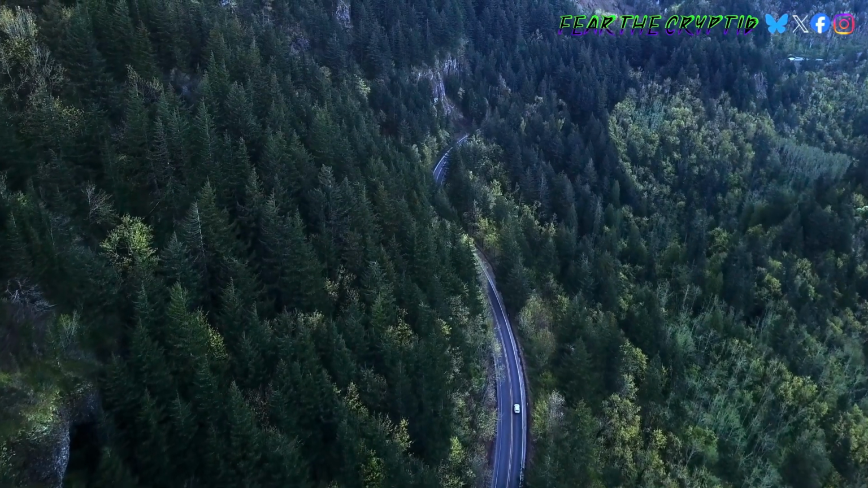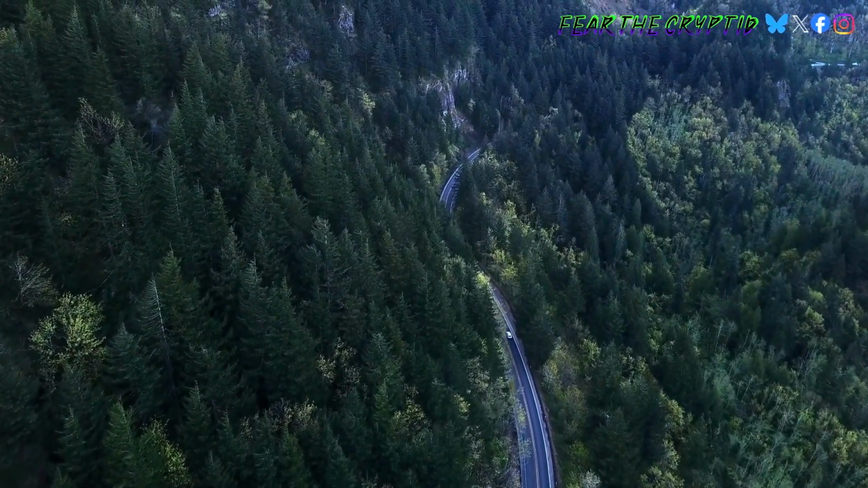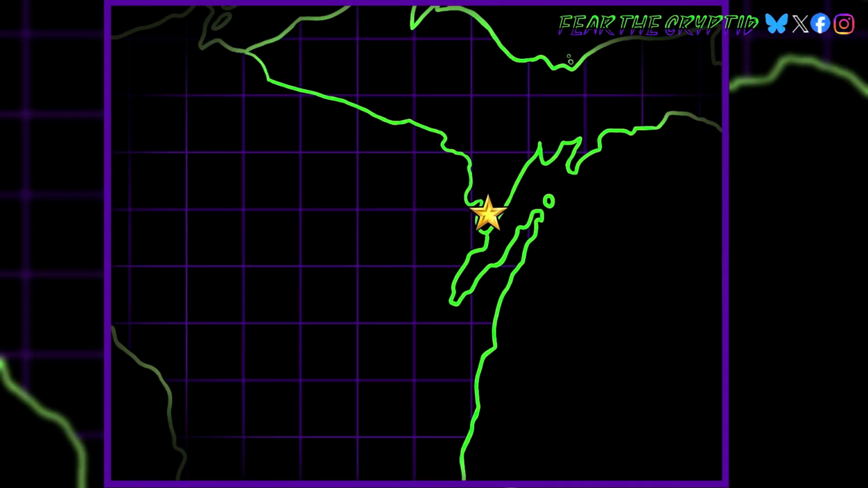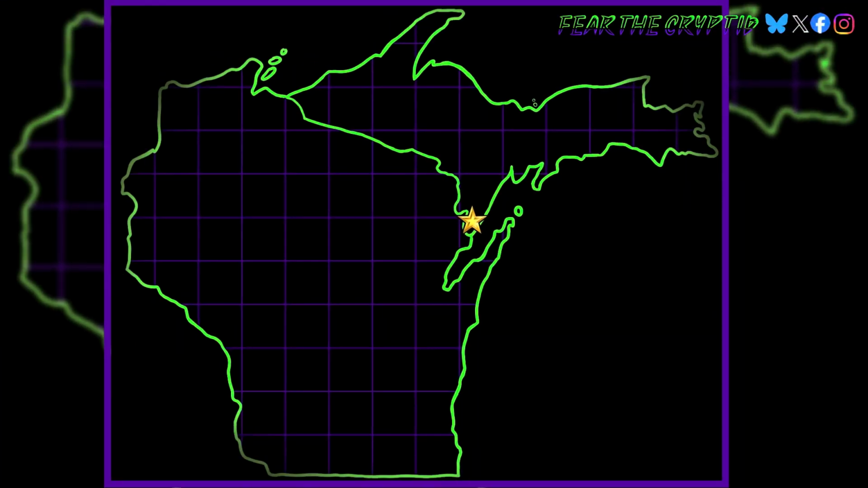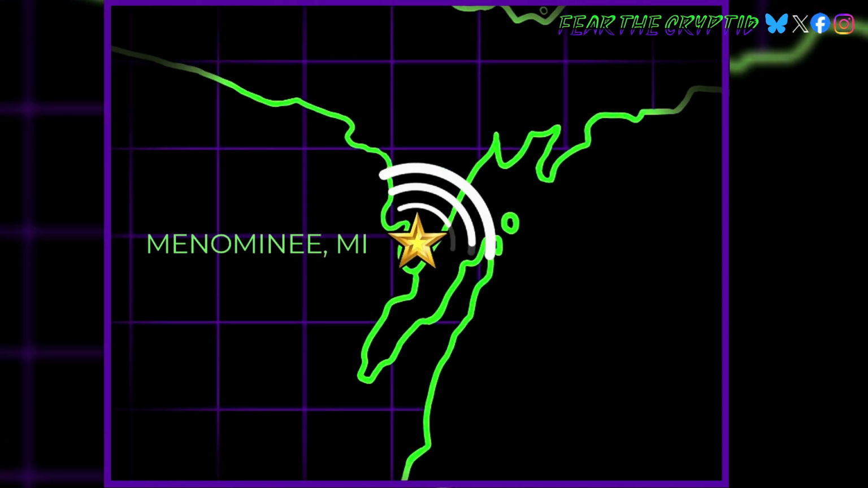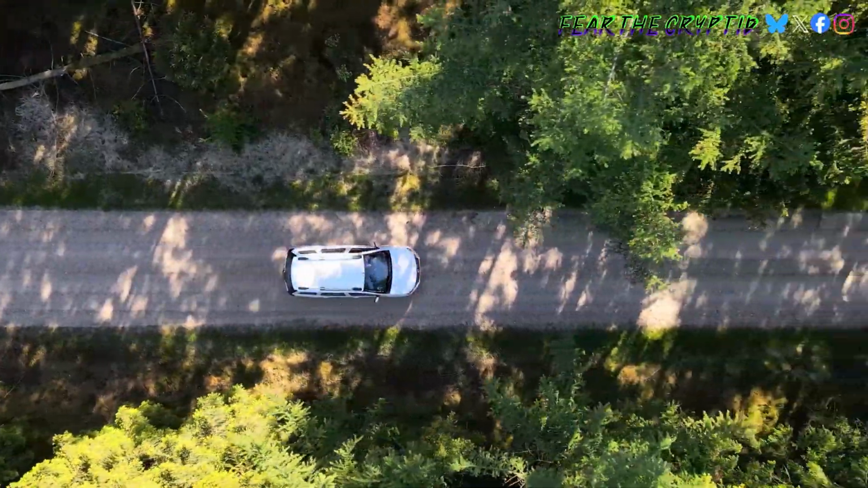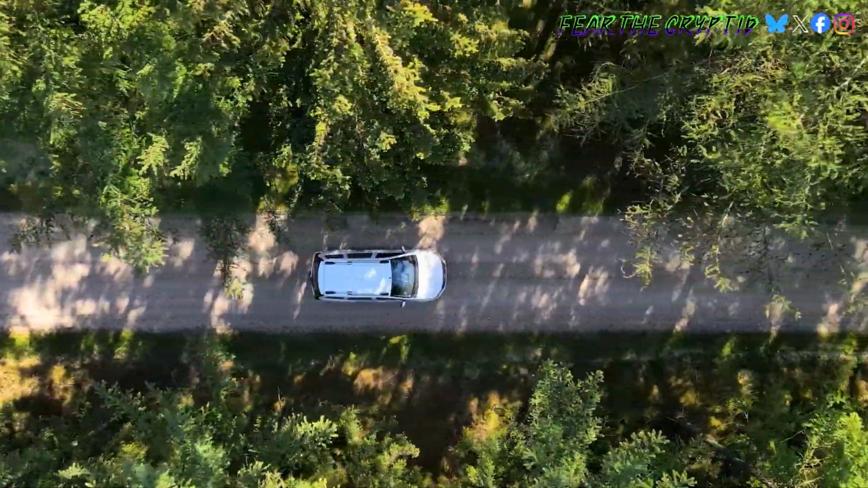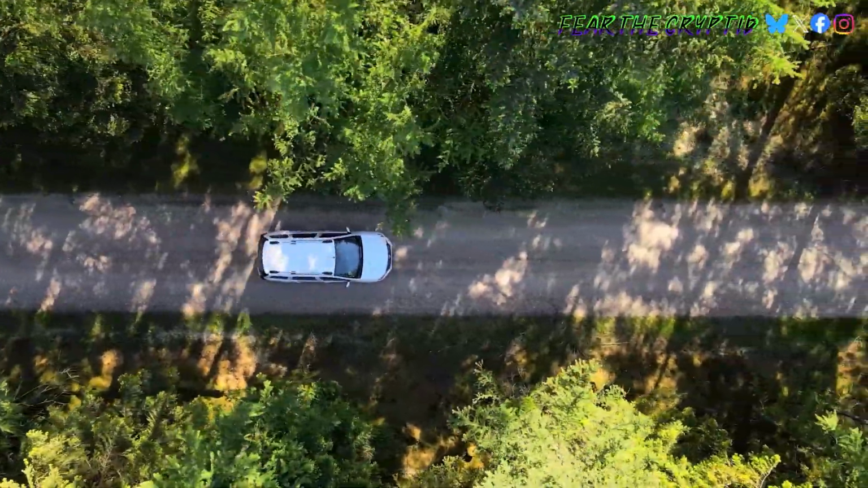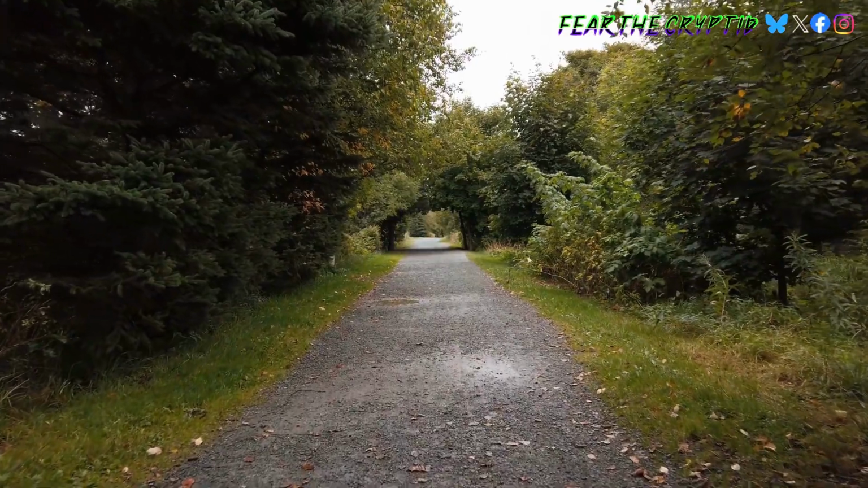On May 31st, 2024, my wife and I take a trip from central Wisconsin across the border to the Upper Peninsula. The destination, Menominee, Michigan. The drive takes us through the remote areas of the state. The further north we go, the swampier the terrain gets. With no more paved roads, we begin navigating our way through the back gravel roads of the UP.